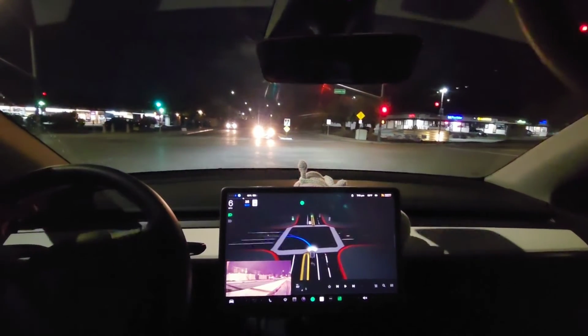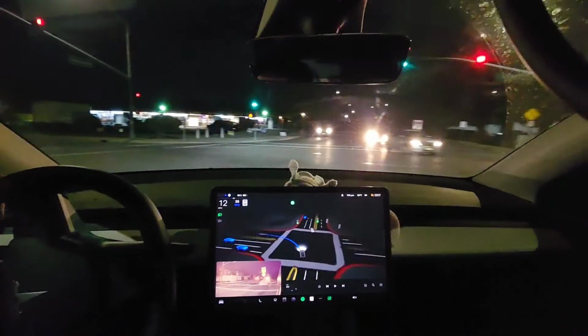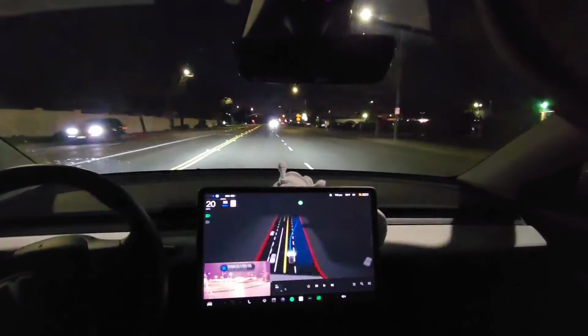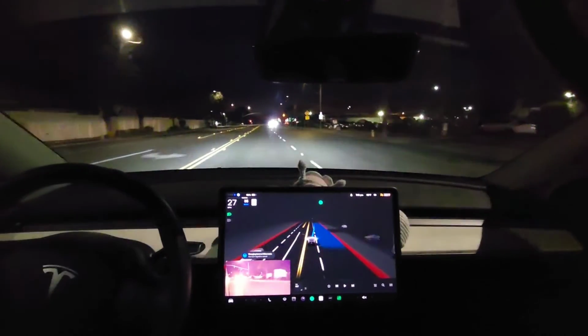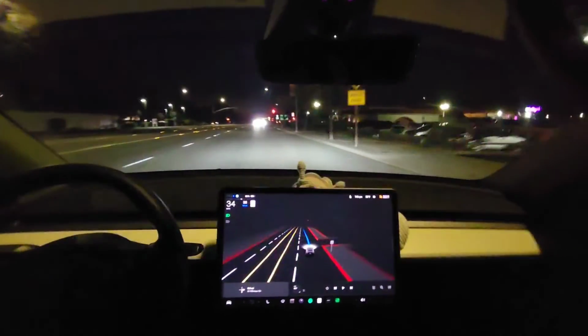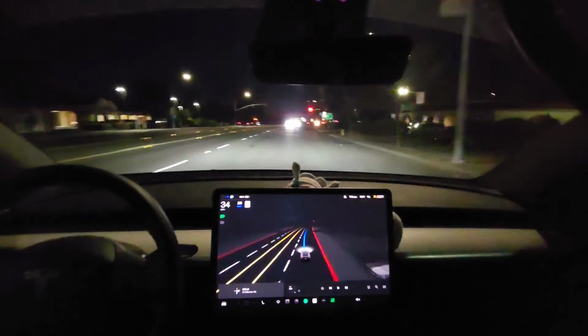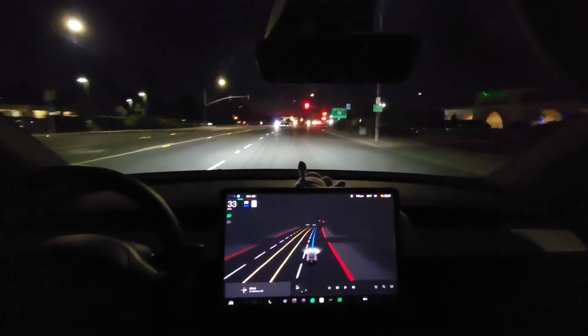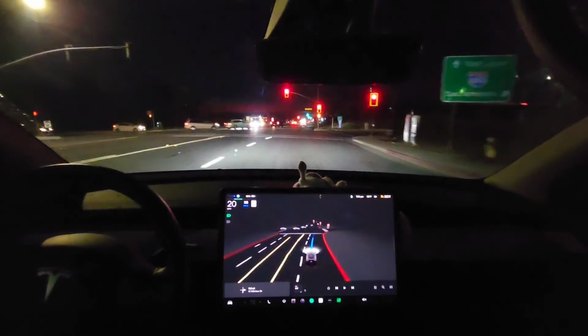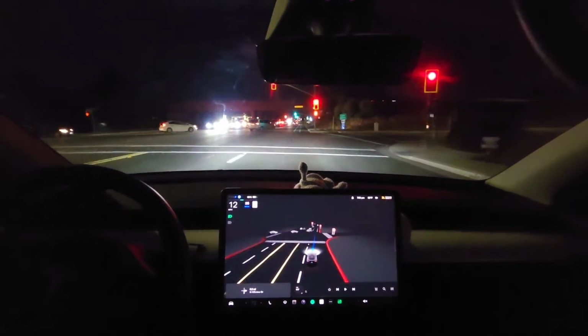Alright, go. Alright, staying in the left lane. And then it's going to the right. That's good. Wow, it's going all the way over to the right. And then it corrected itself to go back to the left. Okay. See, now it's doing it right. It's staying more to the left.